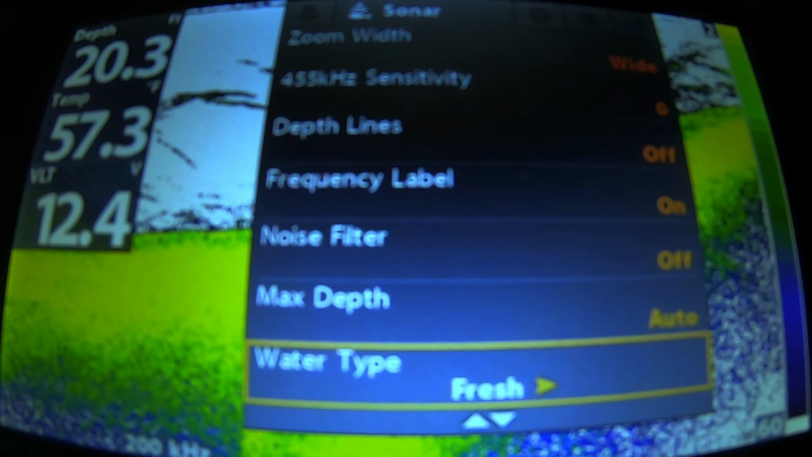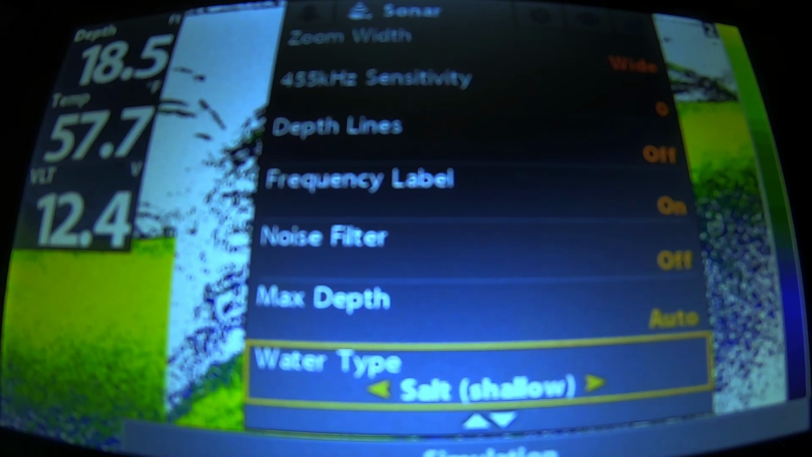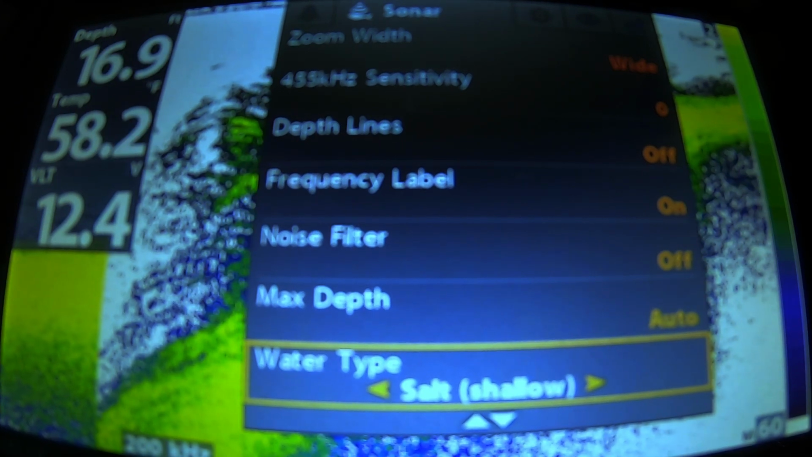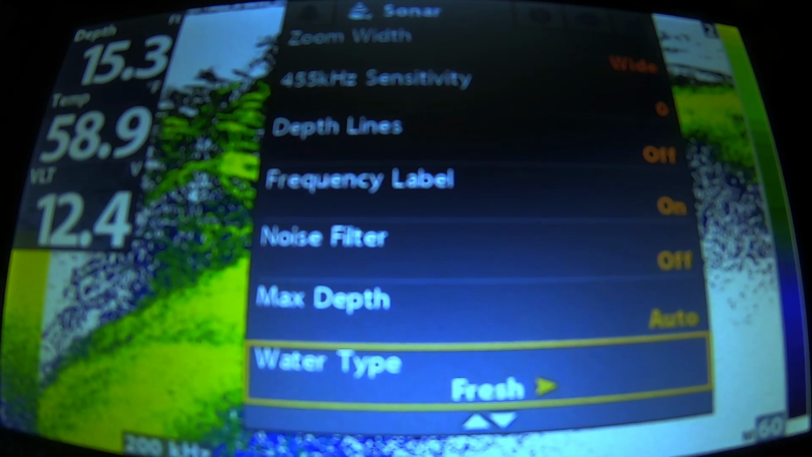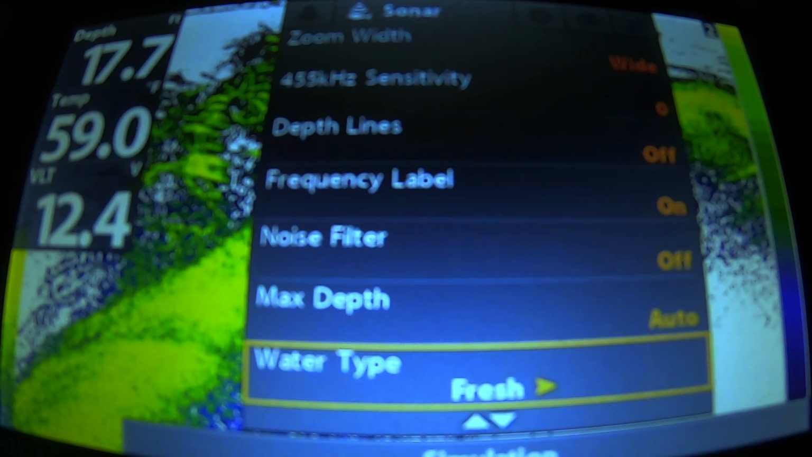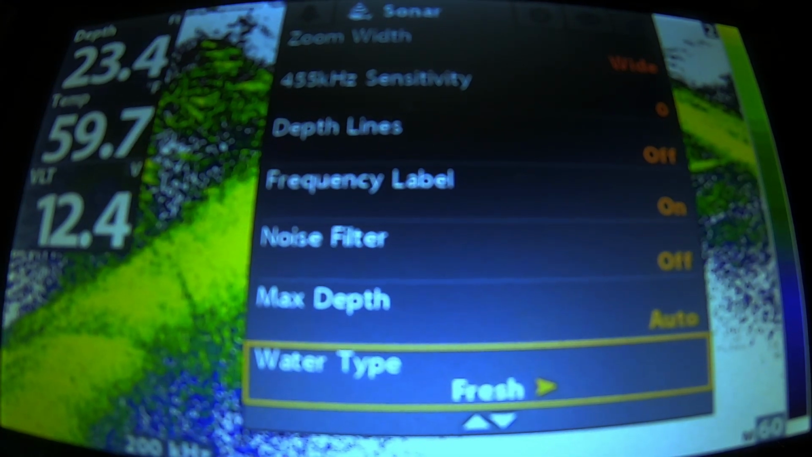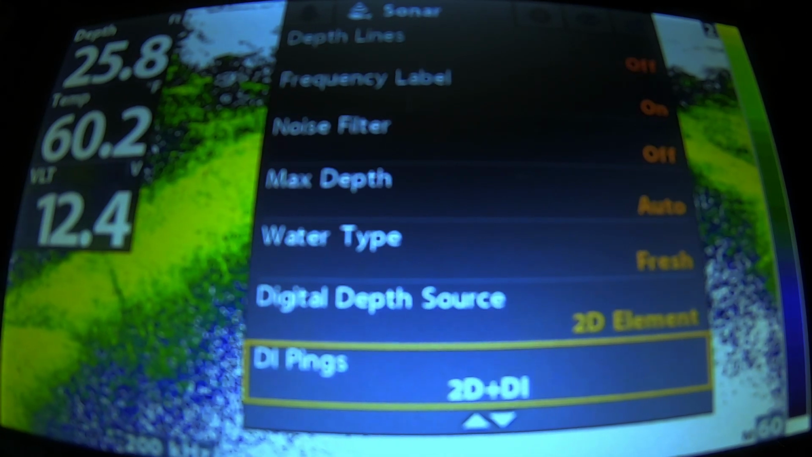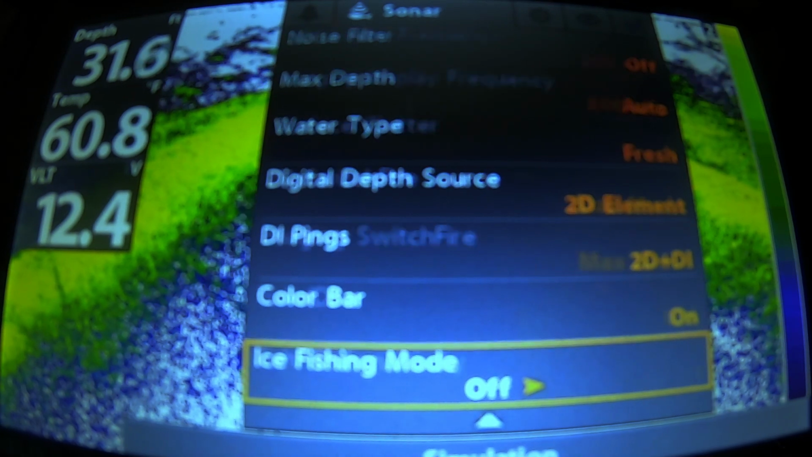Some people, I've heard, say that by changing it to salt water, you're telling the unit to take out all the little plankton in the water, and it actually makes for a clearer picture. But in testing that last year, it doesn't work any better. So freshwater is good enough. The element pings too deep. Color bar on. Ice fishing mode obviously off.